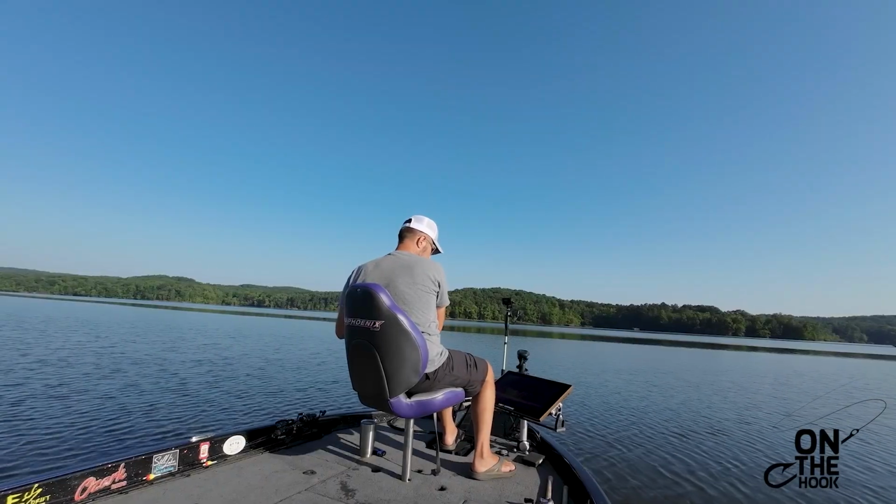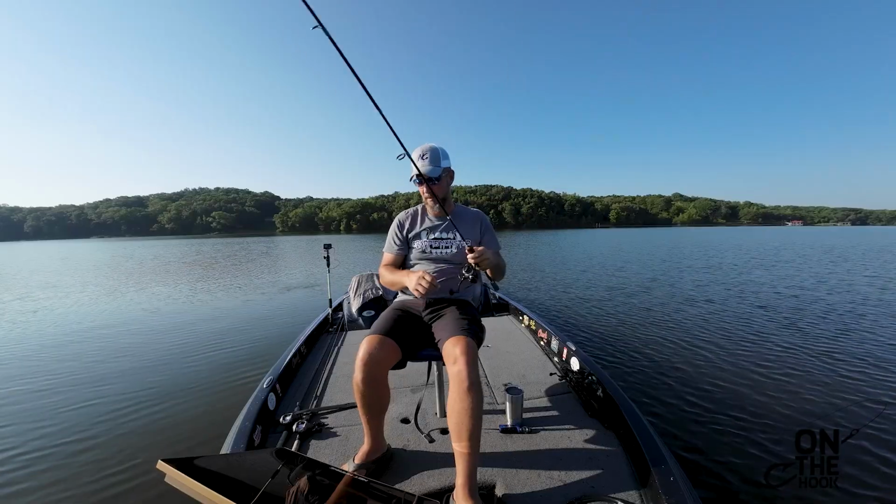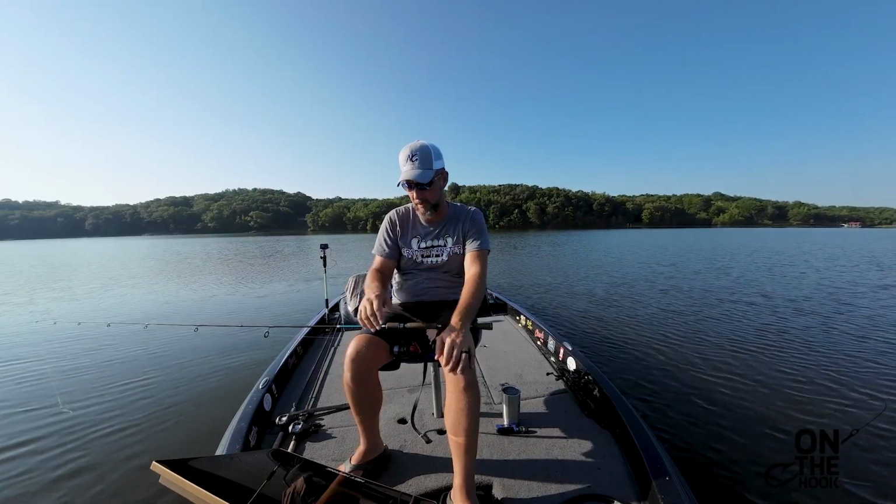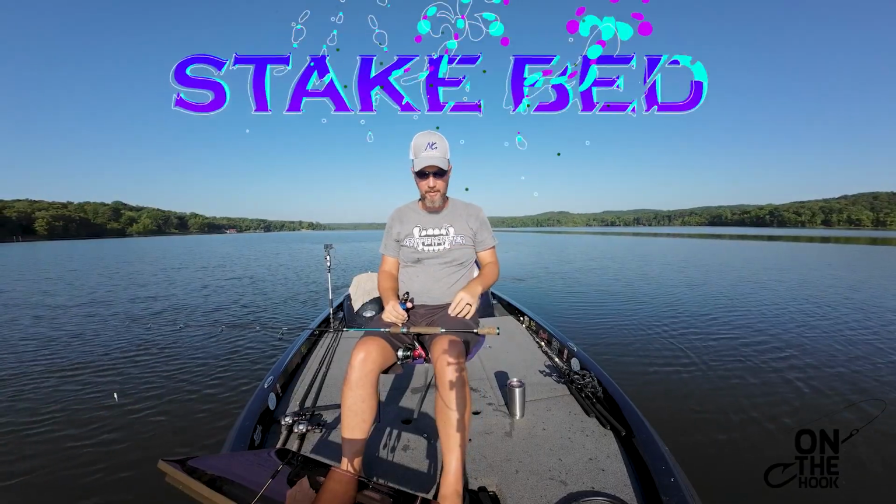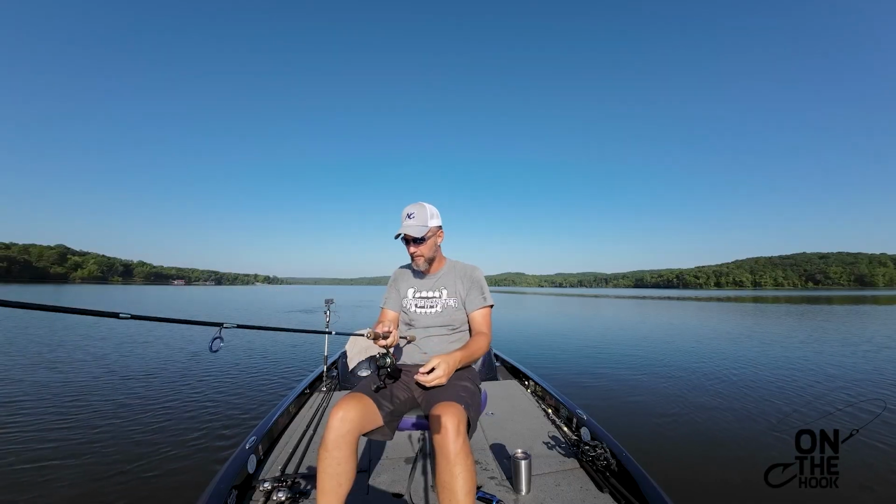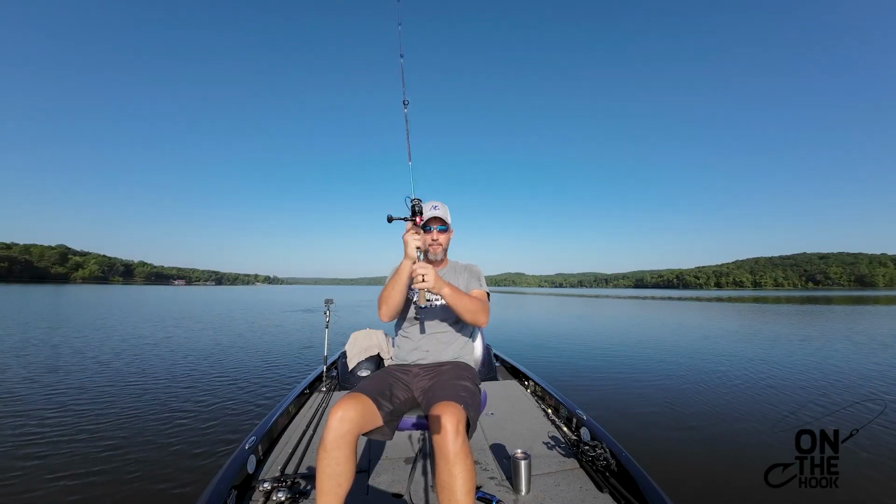Turd. Alright, I'm going to another stake bed. Go up here and mark this one, and then I'm gonna move on. Alright, I found another stake bed here. Alright, we found another one. Time to go to work. 50.